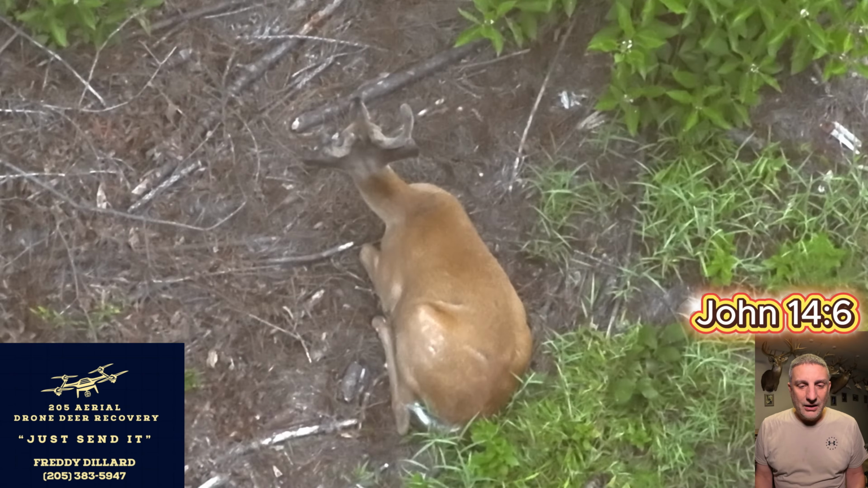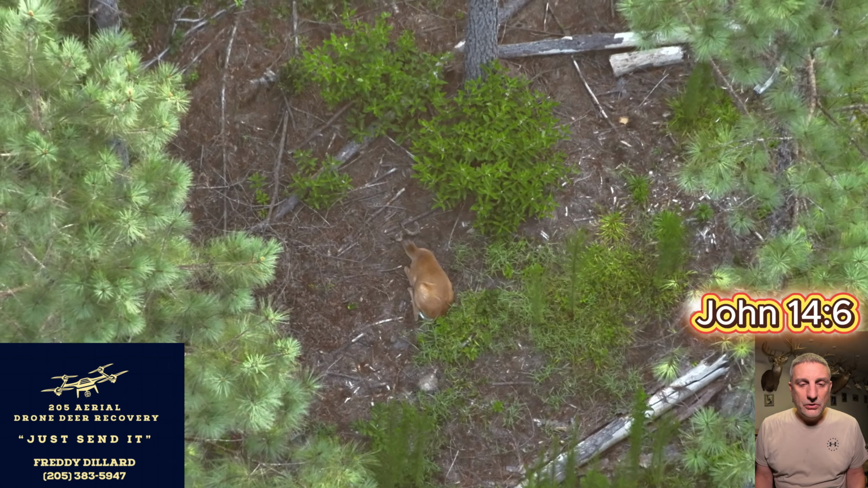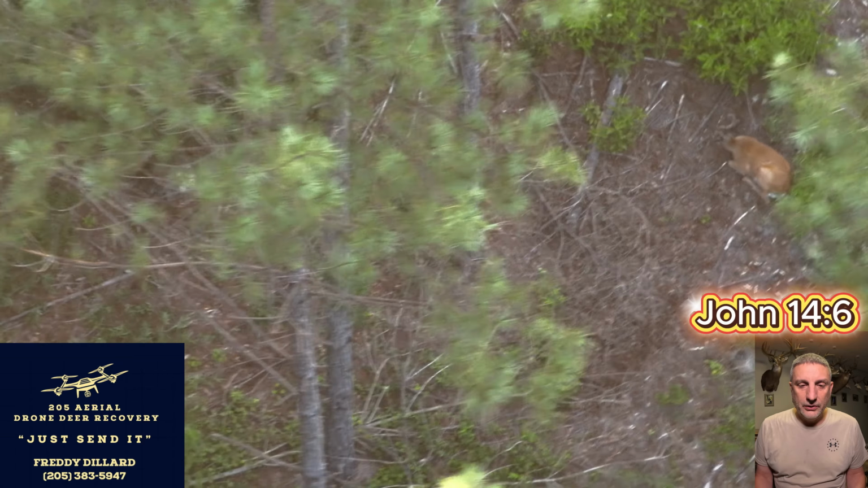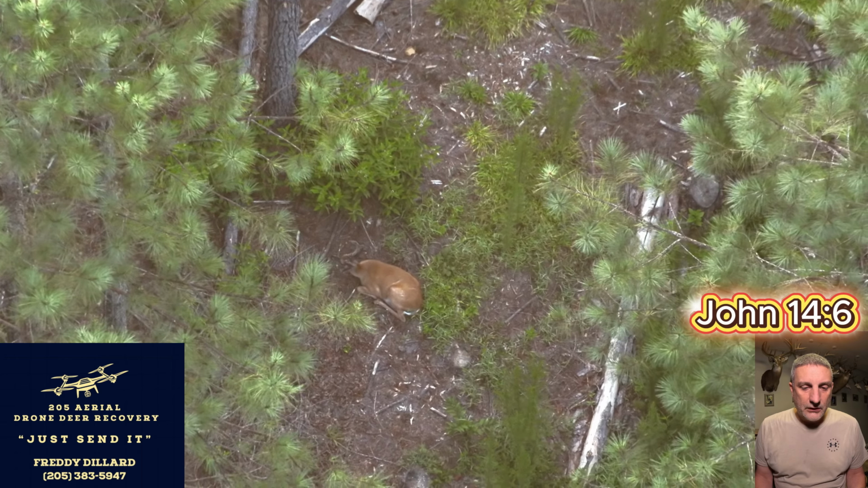This buck right here, I'm thinking is 3 or 4. It looks like a pretty big bodied buck. He may be a 4-year-old. I think there's 2 or 3 shooters in this group. I went ahead and got a side view. Oops, swinging the drone around right there. Sorry about that. When you get zoomed in, the drone up there can get kind of rocky for a second.